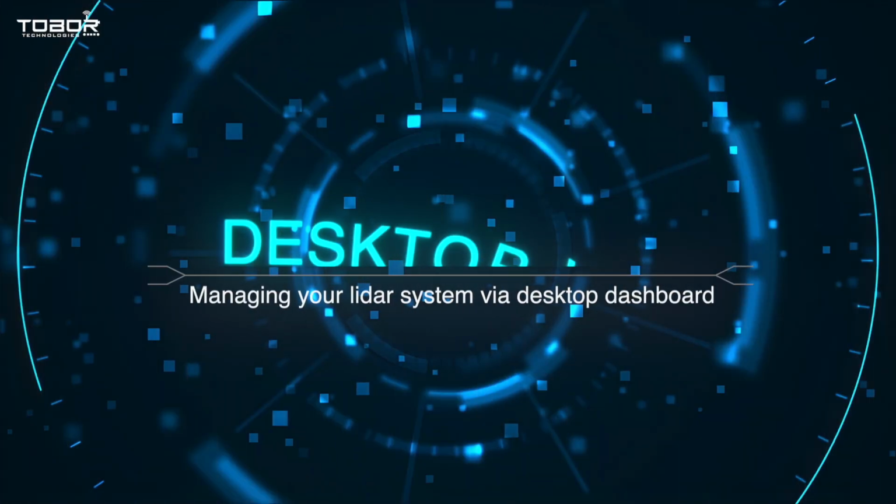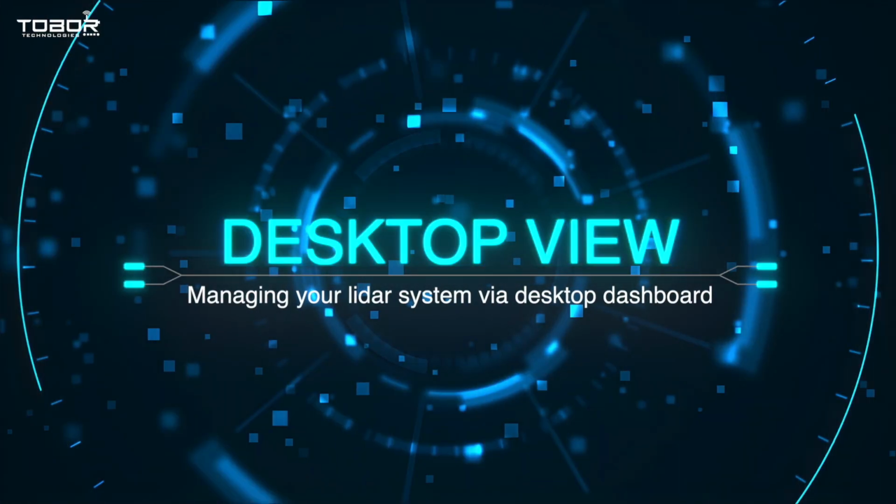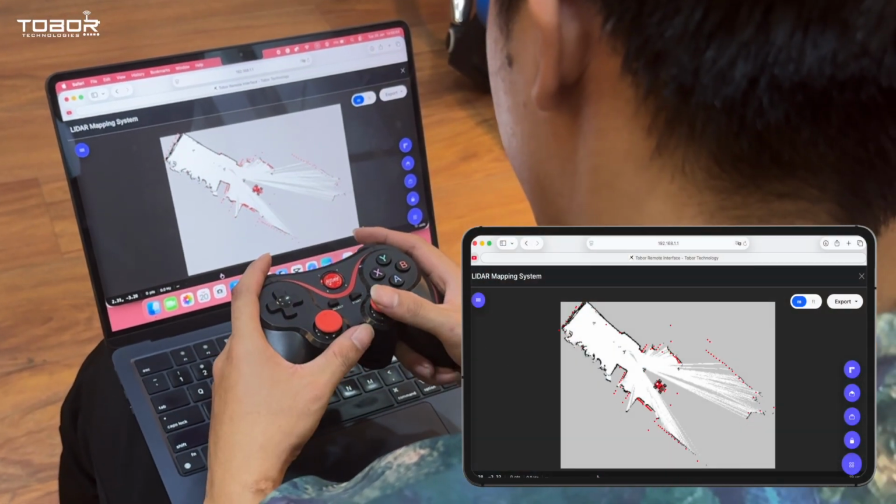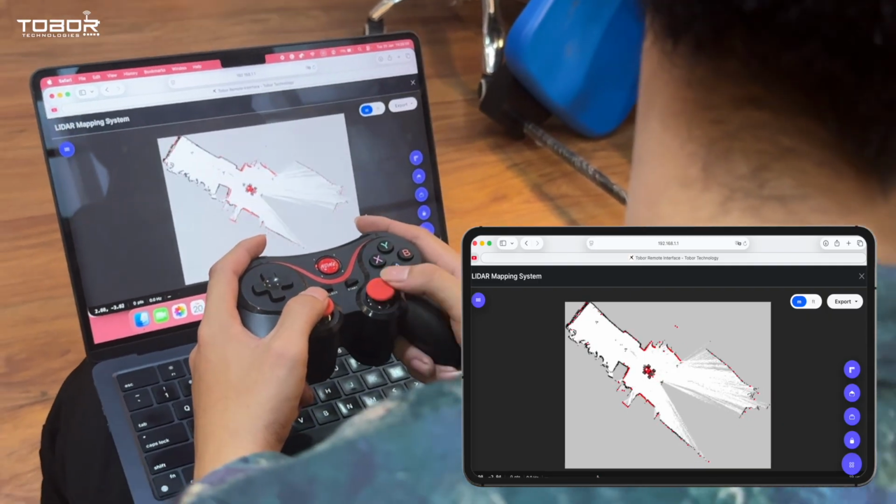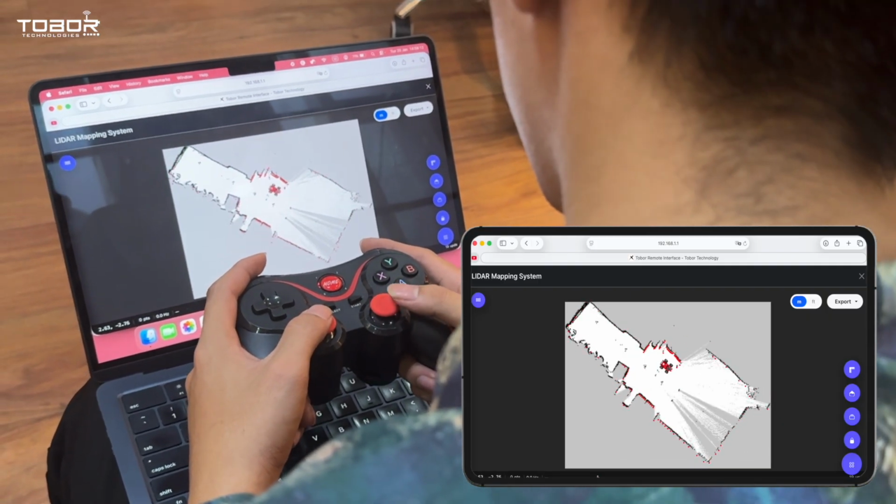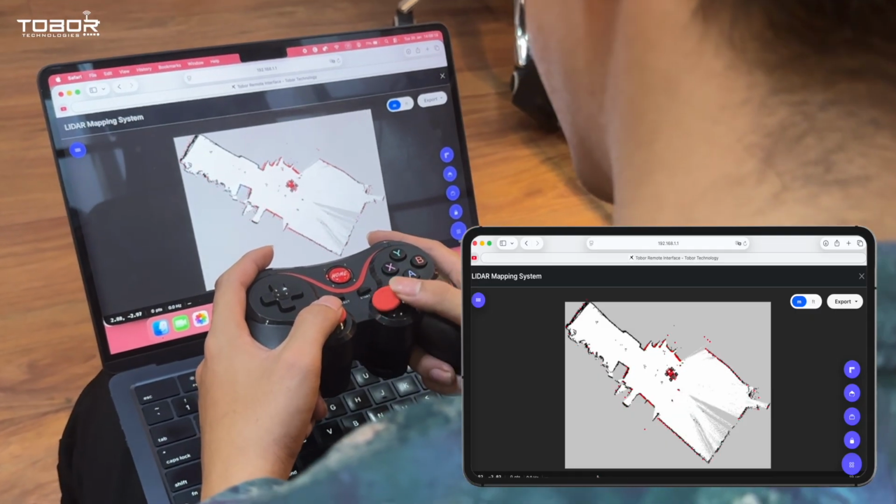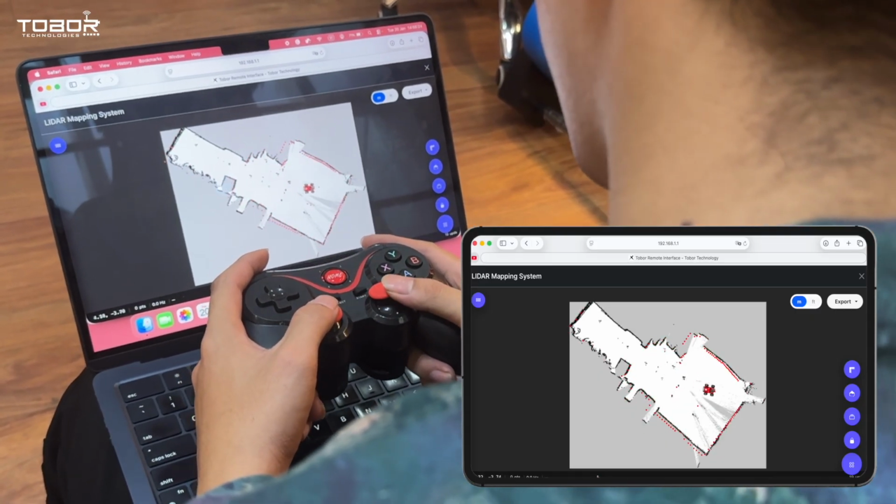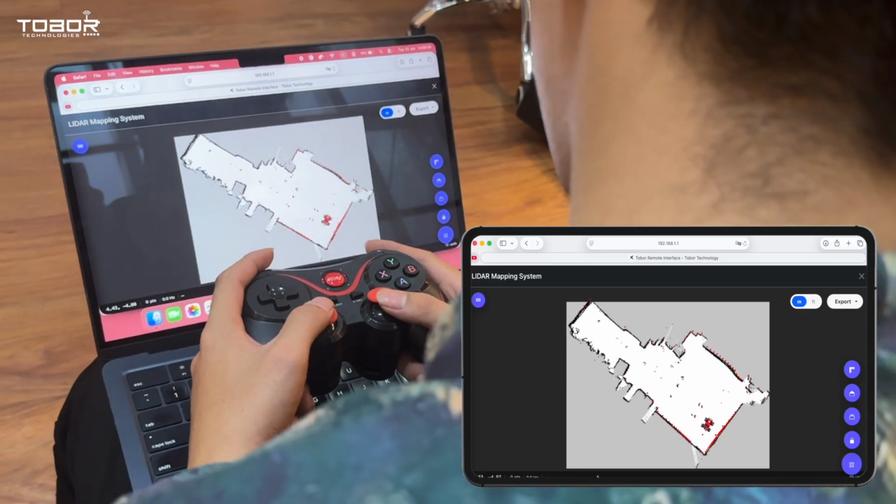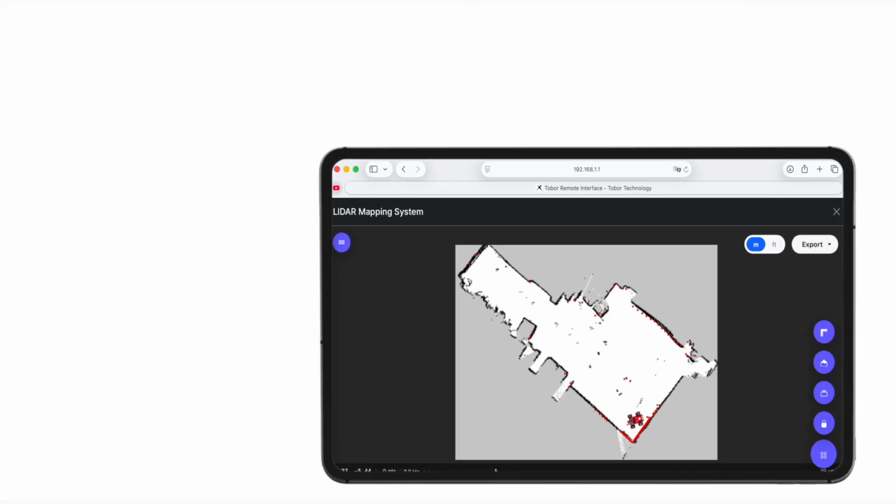The system offers dual interface control. Let's start with the desktop view, designed specifically for PC and laptop usage. You can navigate using either the standard camera interface or this Full View mode. The key is steady movement. Drive the robot slowly around the perimeter of the room to gather data. As the map generates in real time, pay attention to the solid black lines appearing on the screen. These represent the walls and physical obstacles detected by the LiDAR.